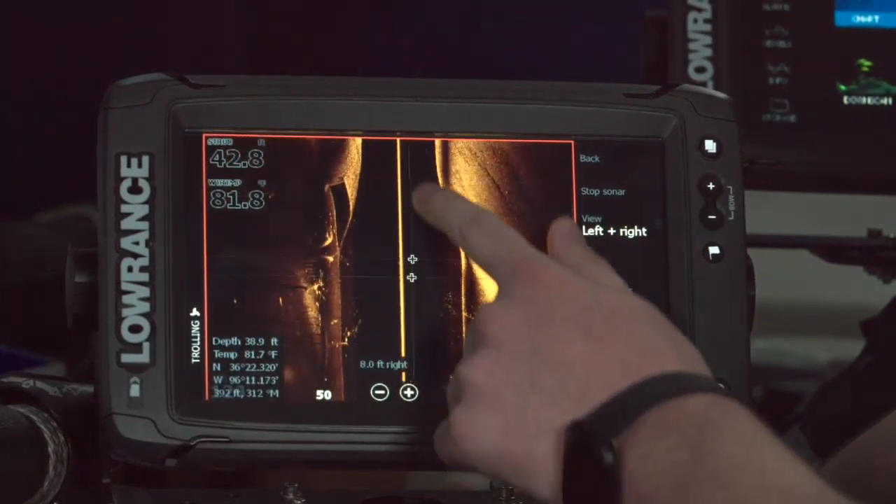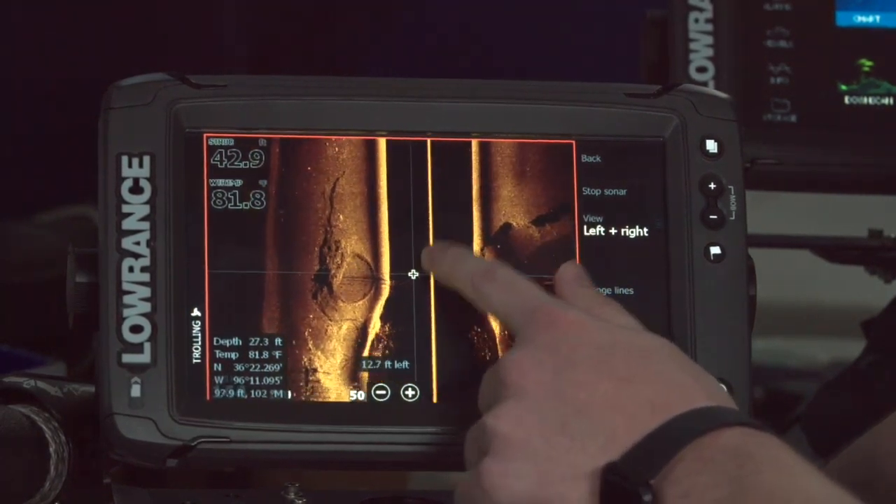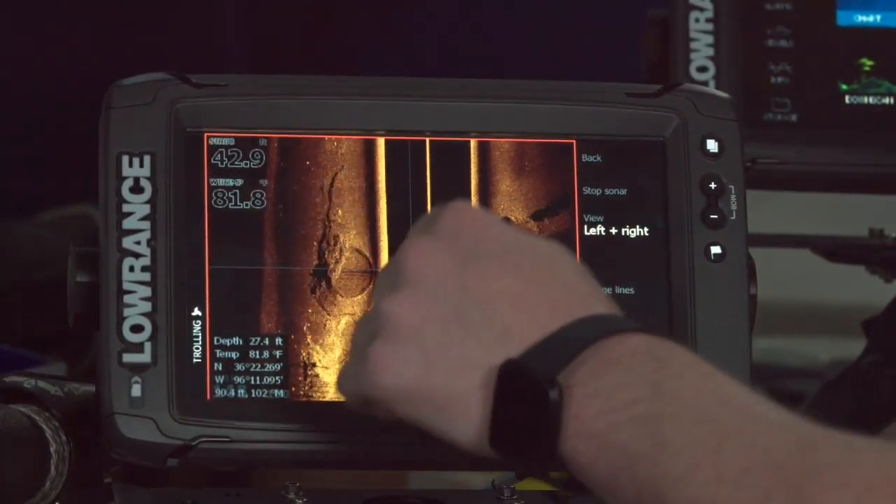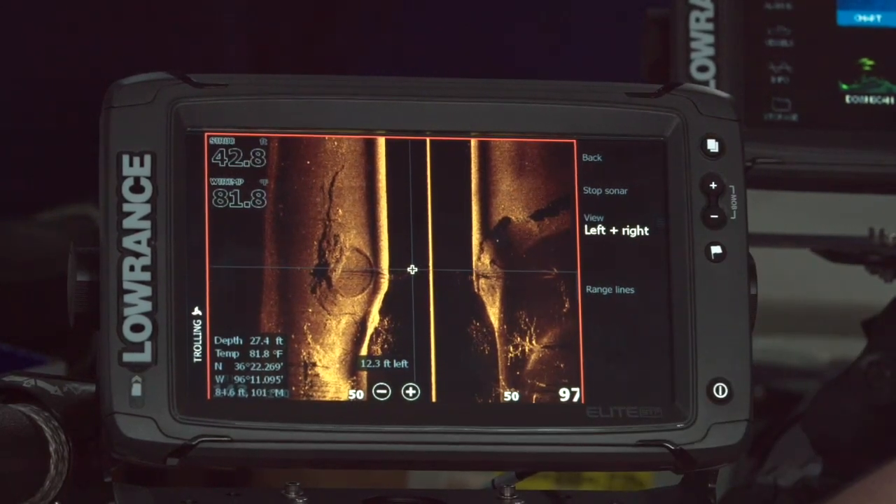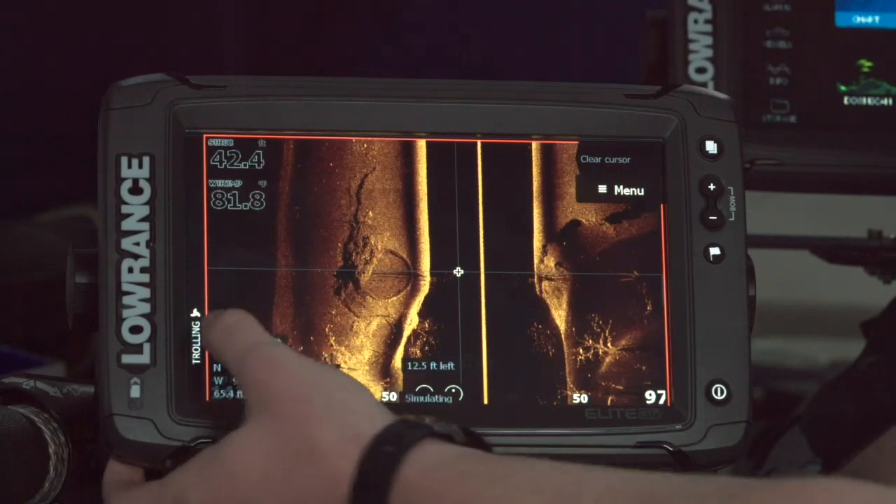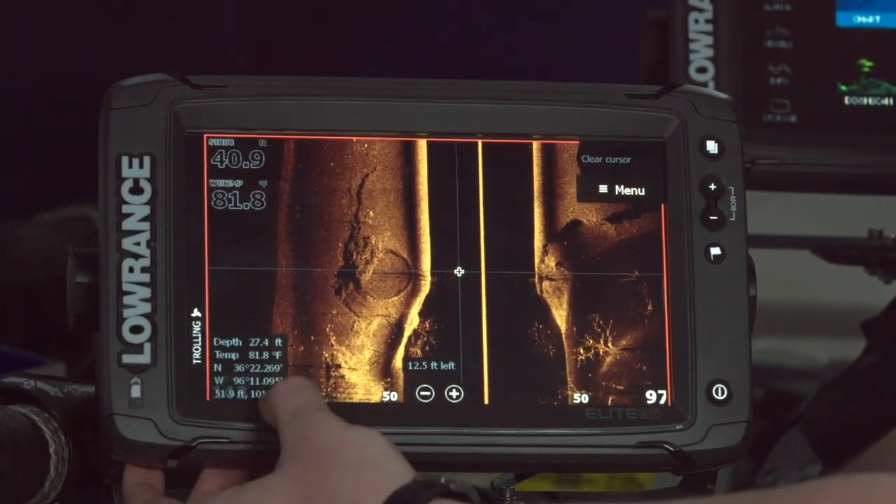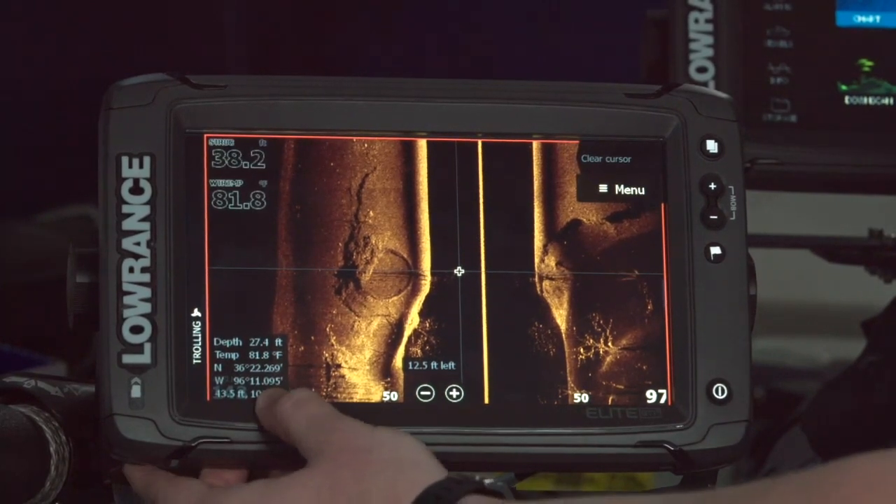This is that culvert, or if I keep scrolling back, I've got a bunch of sonar history in here I can backtrack to. This is that original pond that I was talking about earlier. And I can scroll all the way back to it, and I can see the depth at wherever the cursor is, the water temp, and the position. I can also see how far away and in what direction it is from me at the moment.